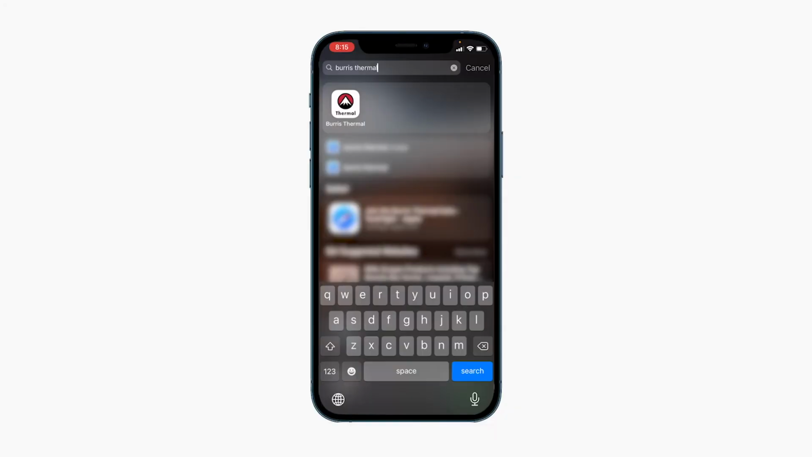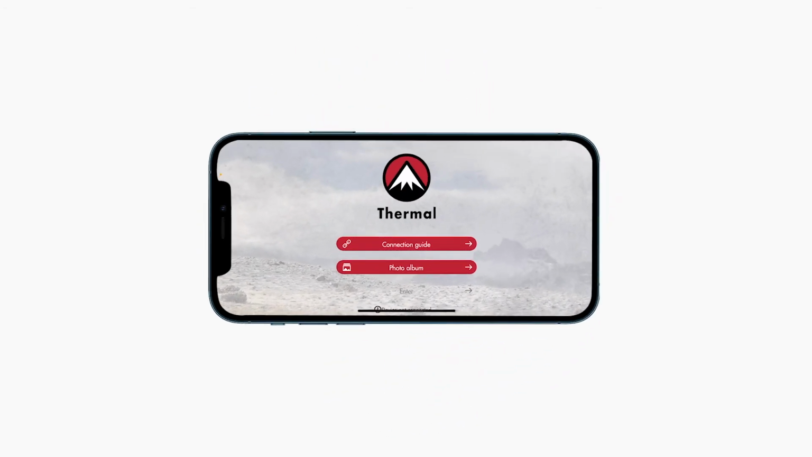We've already turned on Wi-Fi on our thermal handheld, so what we're going to do is we're going to go to our app, select it here, and then we're going to have to connect to Wi-Fi.